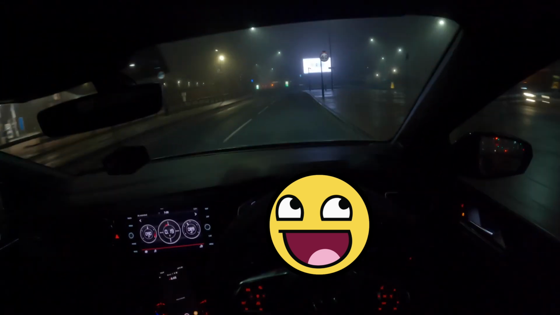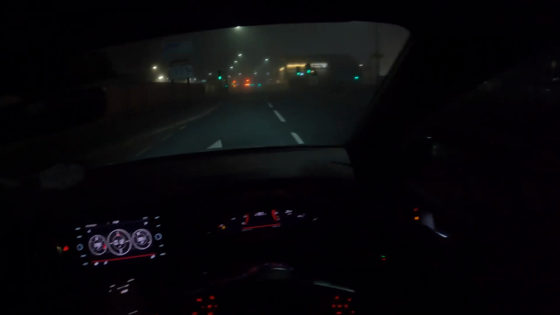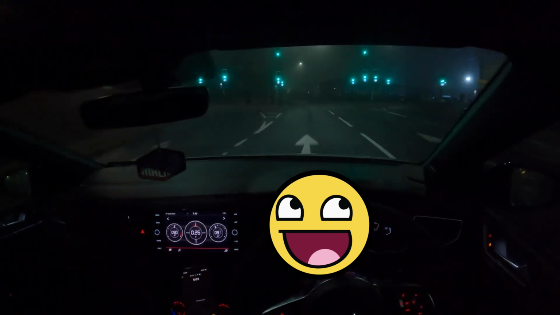Little bit on the foggy side. Jesus Christ, looks like some Halloween movie. It's weird how it changes. Oh yeah, shoving it up. Luckily guys, the speed limit here is 70 miles an hour because we're in Mexico, as you're all aware.